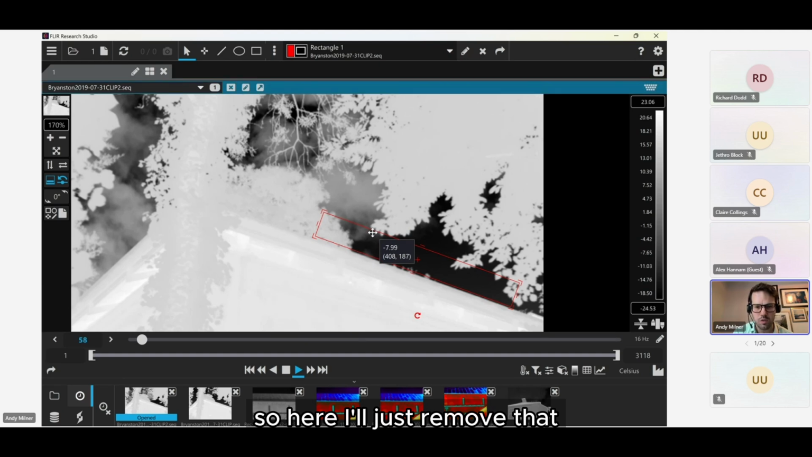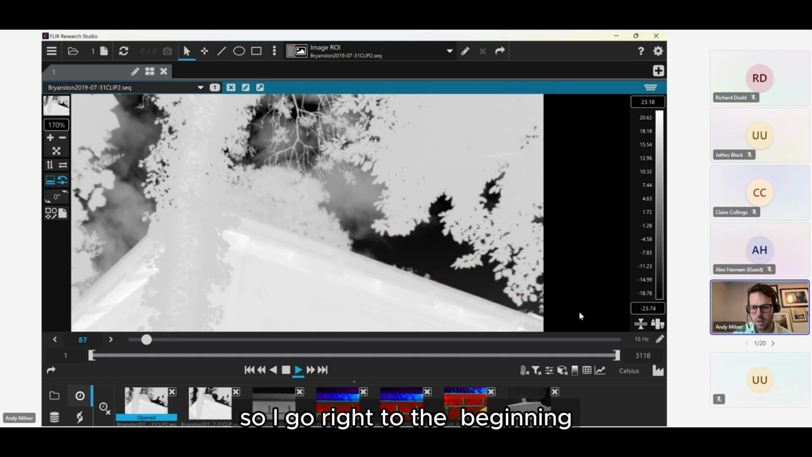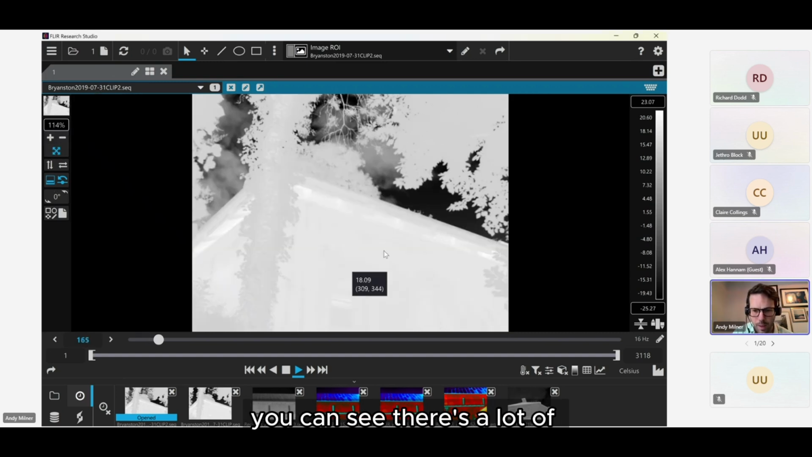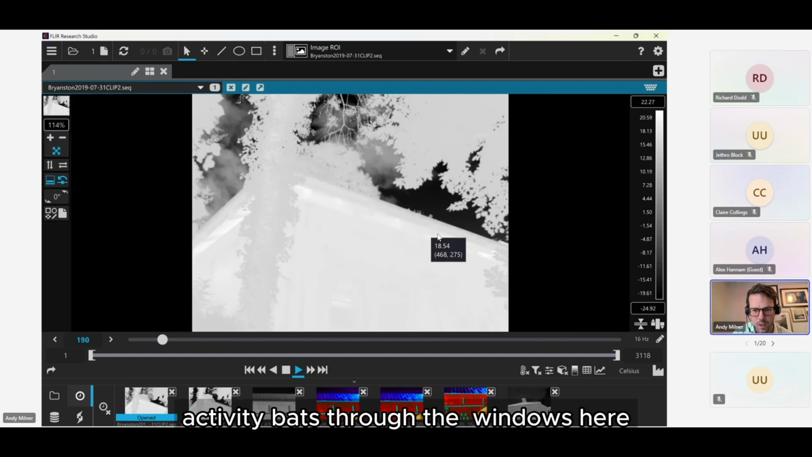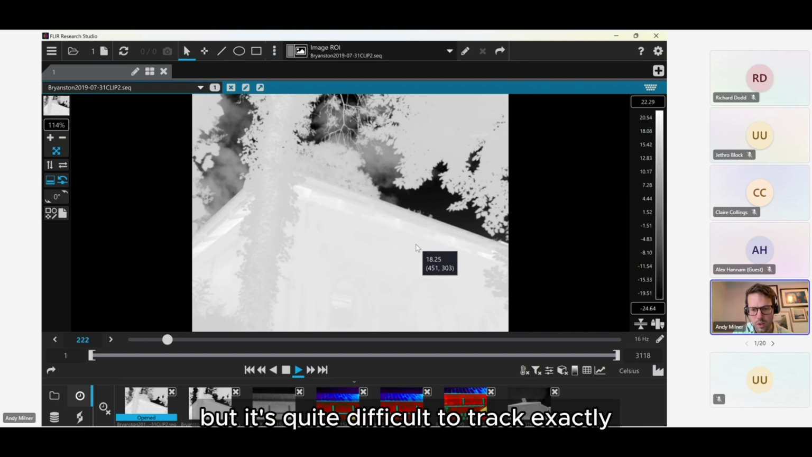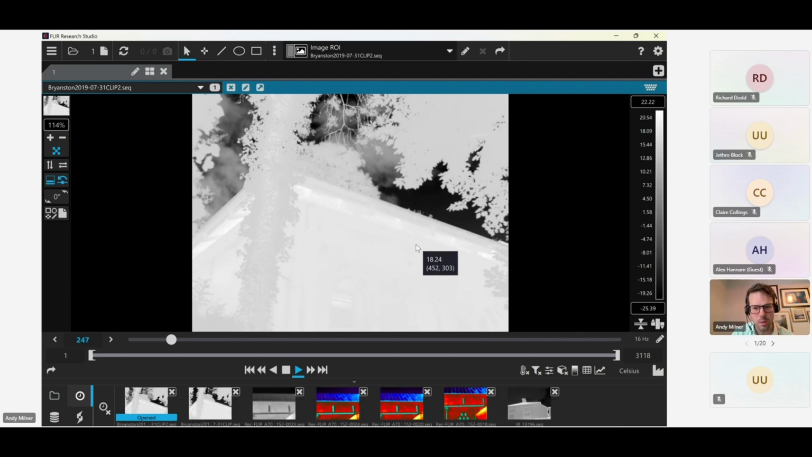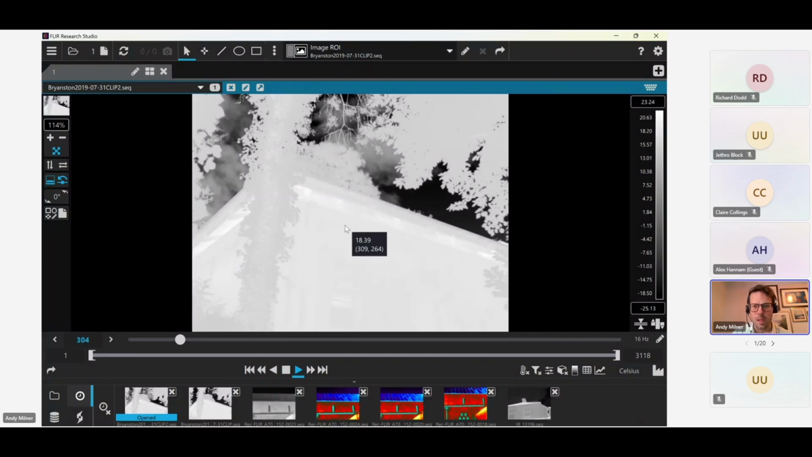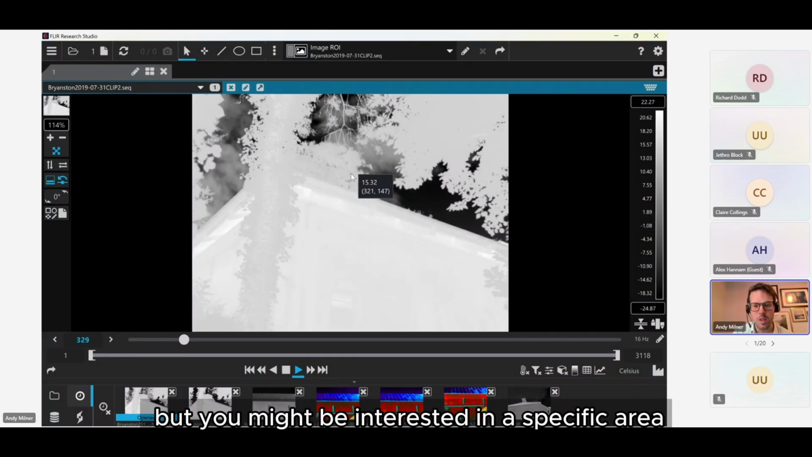So here, I'll just remove that. I'll go right to the beginning. So this is the footage here. You can see there's a lot of activity, bats through the windows here, but it's quite difficult to track exactly what's going on. Is there any against the wall? They're a similar temperature to the wall, but you might be interested in a specific area.